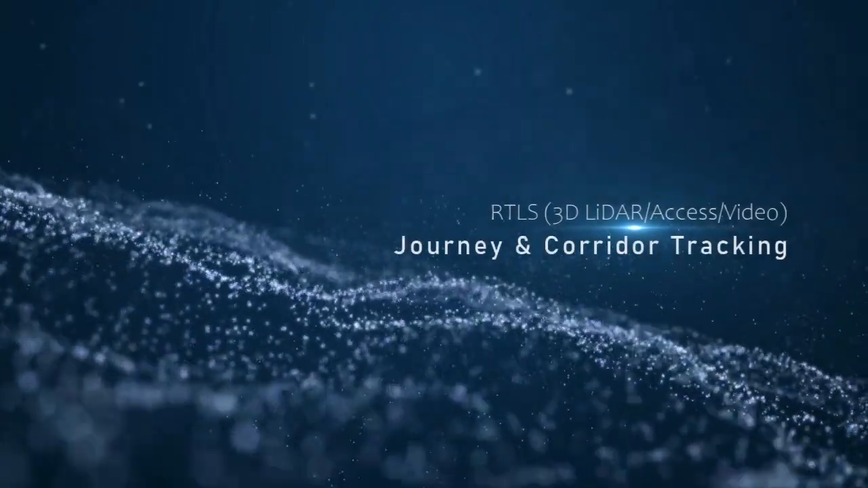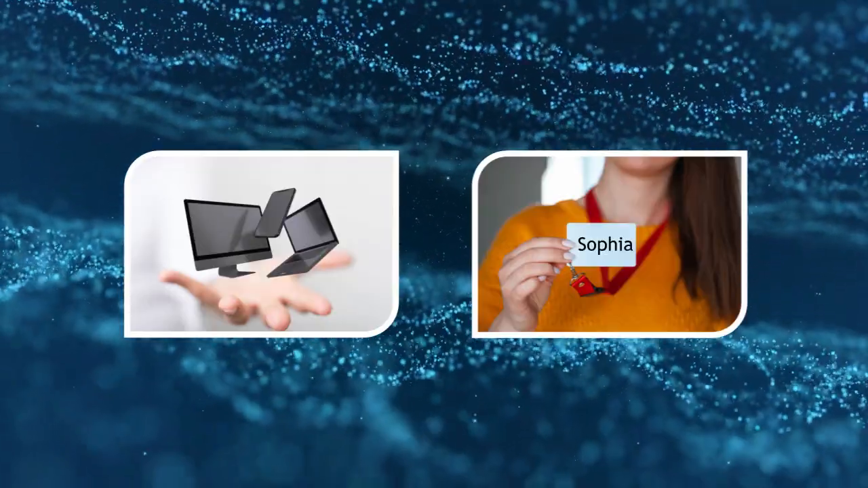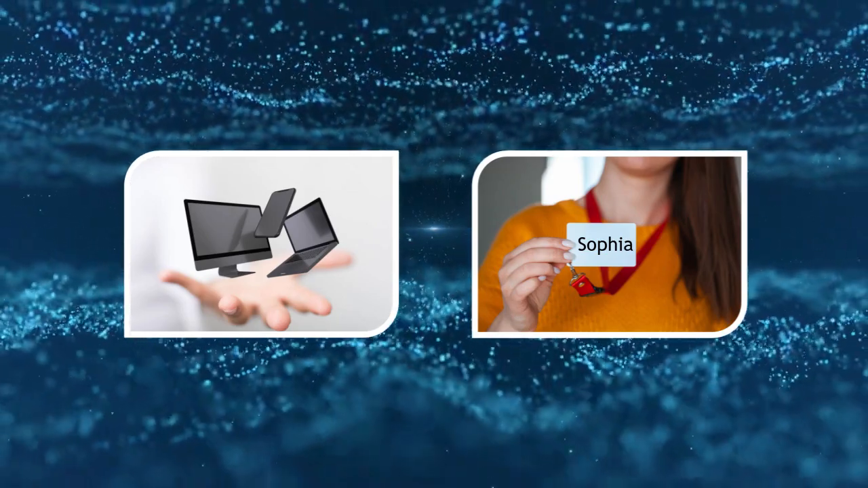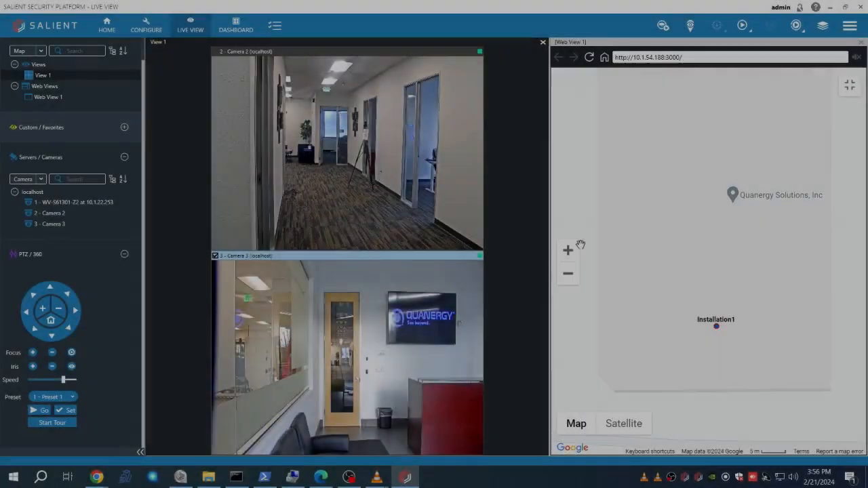In this video, you will see journey and corridor tracking using 3D LiDAR, access control, and video. In this scenario, office management has been notified of stolen equipment that may be tied to an employee named Sophia. Sophia has notified management that she has misplaced her employee badge.